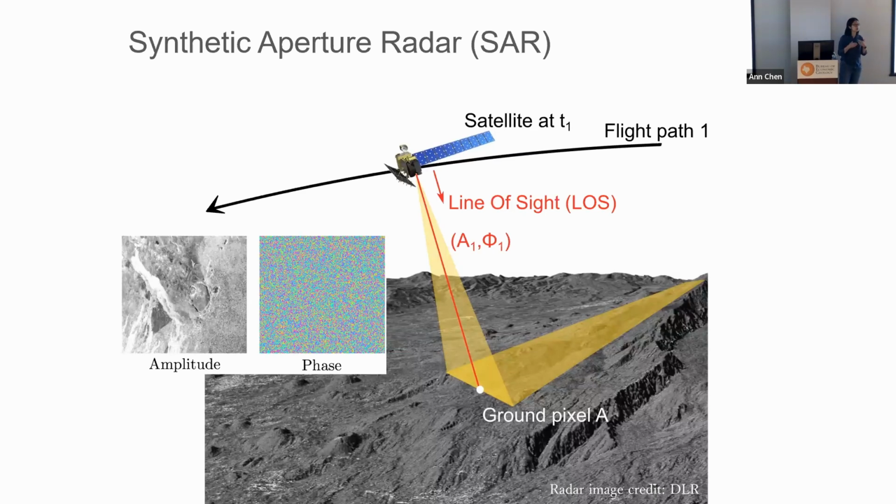It tells you how much energy that ground scatter returned to the satellite. If we put the amplitude information from different pixels together, we get an image of the ground. It's a grayscale image, kind of like a grayscale optical image, but because they are different sensors, they are sensitive to different things and contain different information.